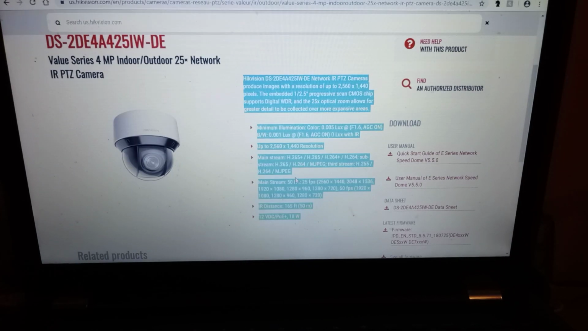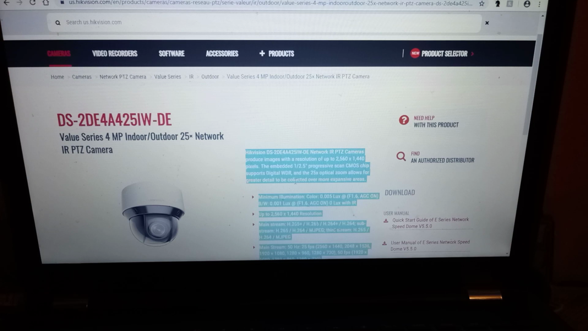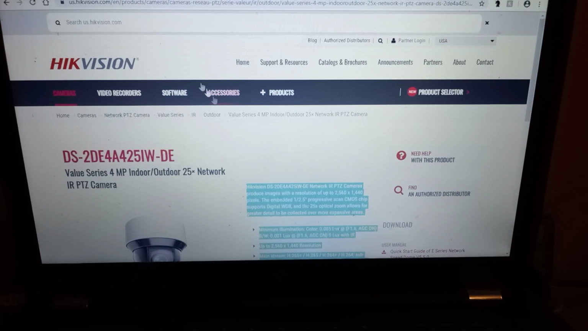Those are pretty much the specs for the camera. I'm not going to stay here for long. If you want to read that, pause it, write the model number down, do what you need to do. Okay, so now we're going to get out of here and go back to our camera.